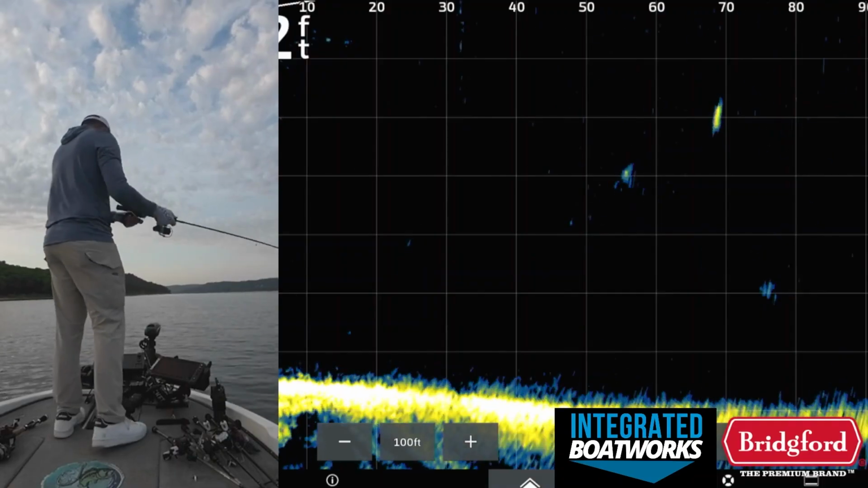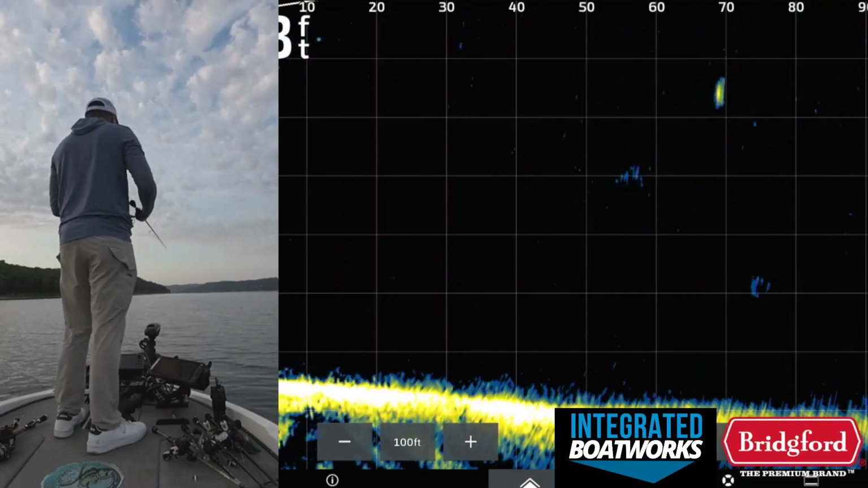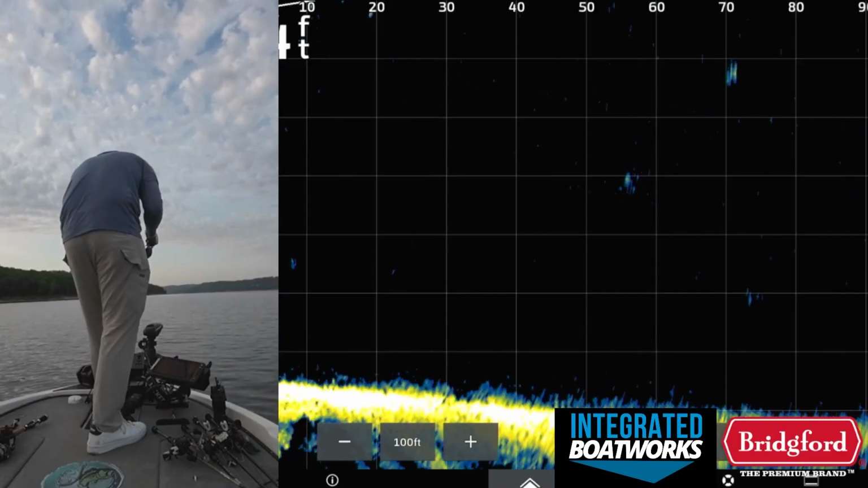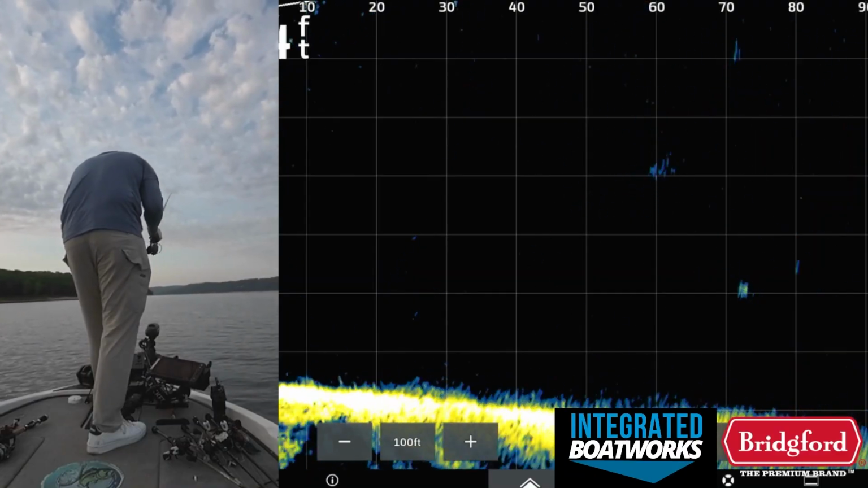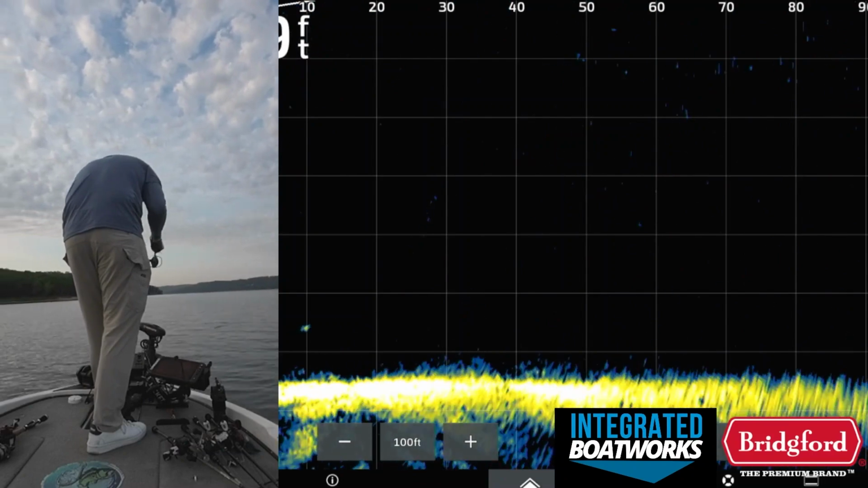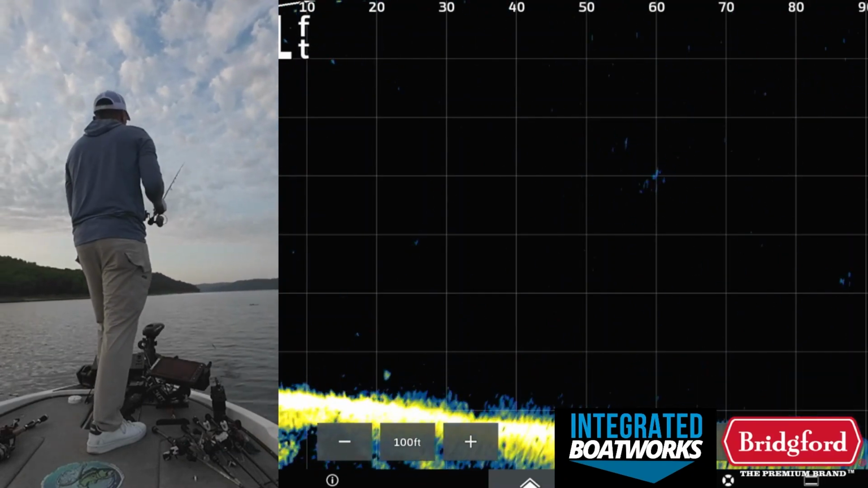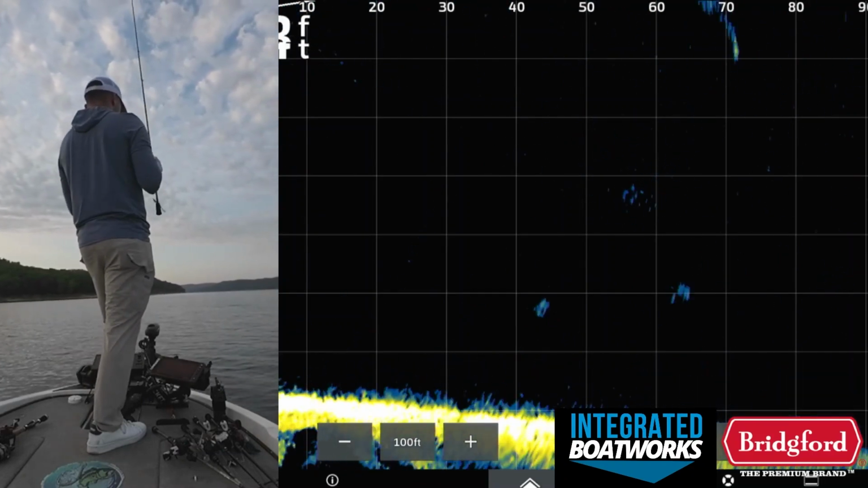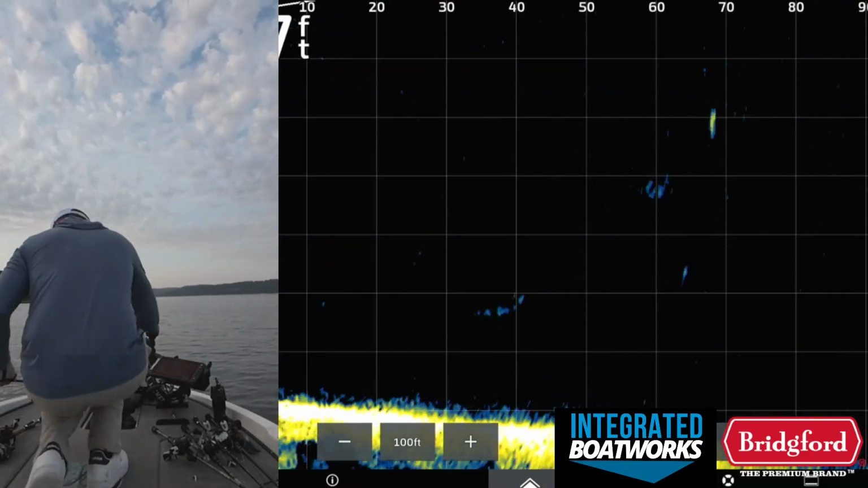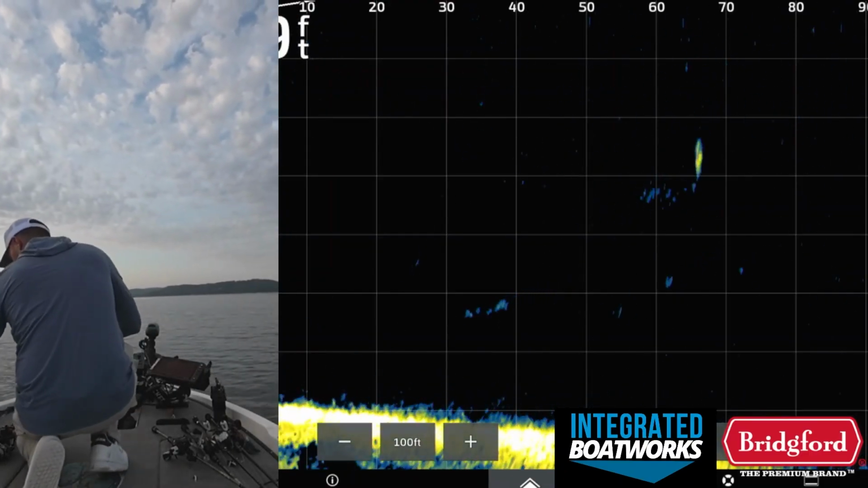More cast. I think that might be, I don't know what that is. It's either a really big bass or it's like a gar or something. Okay, let's get out of here. Let's hit another spot. Ooh, okay. That was a gar, so saw it surface. Didn't look like bass, but a lot of these are reacting to bait.